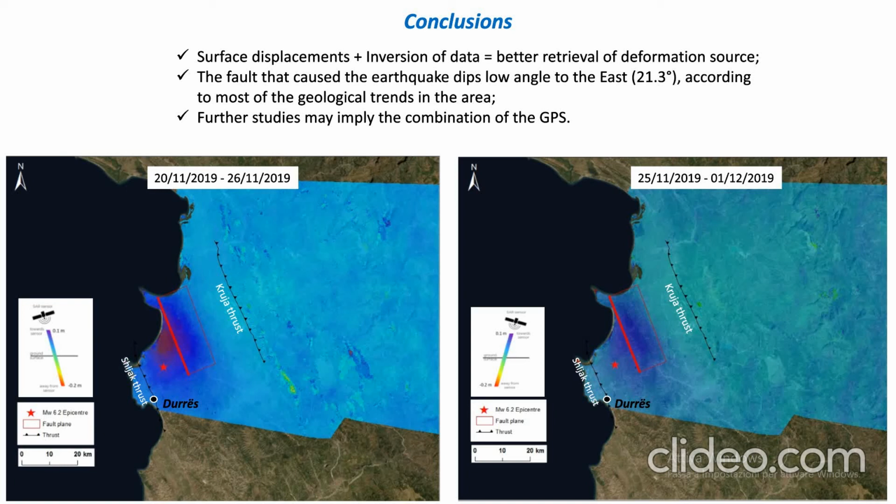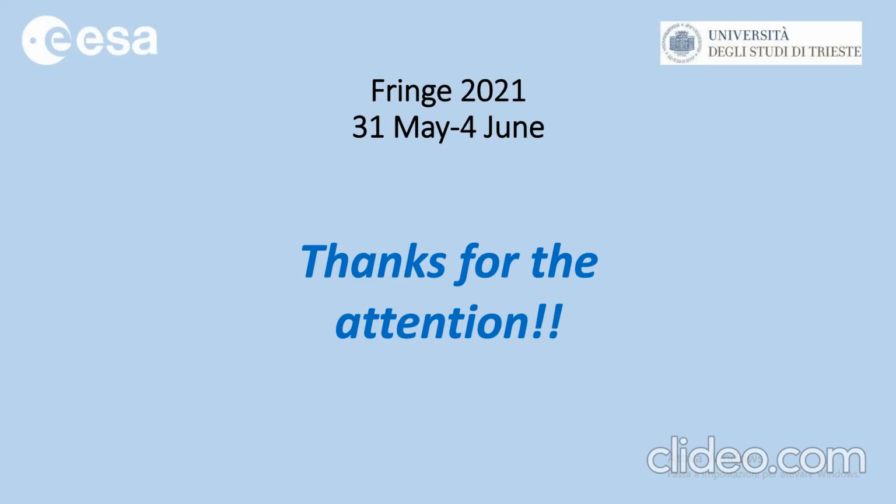So as you can see, there's also a good trend between the fault proposed and the other thrusts shown in these images. Obviously, further studies may also involve GPS as a third component to better estimate the surface displacement. Thank you very much for your attention.